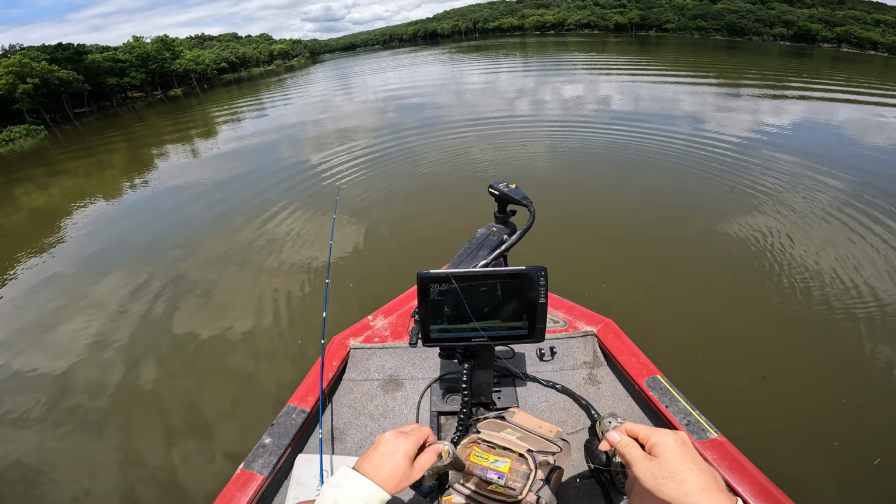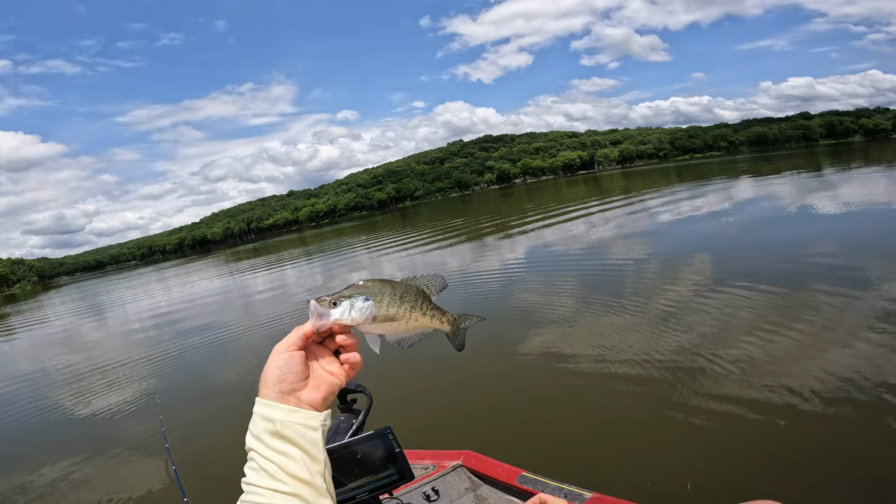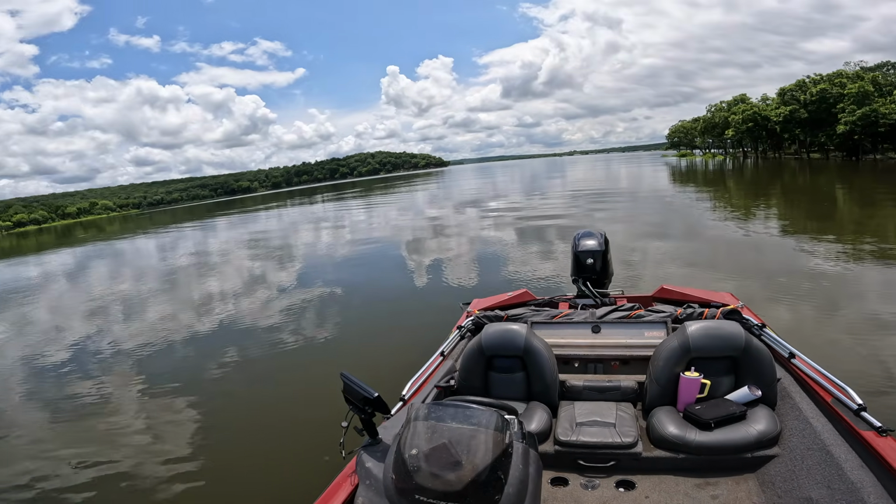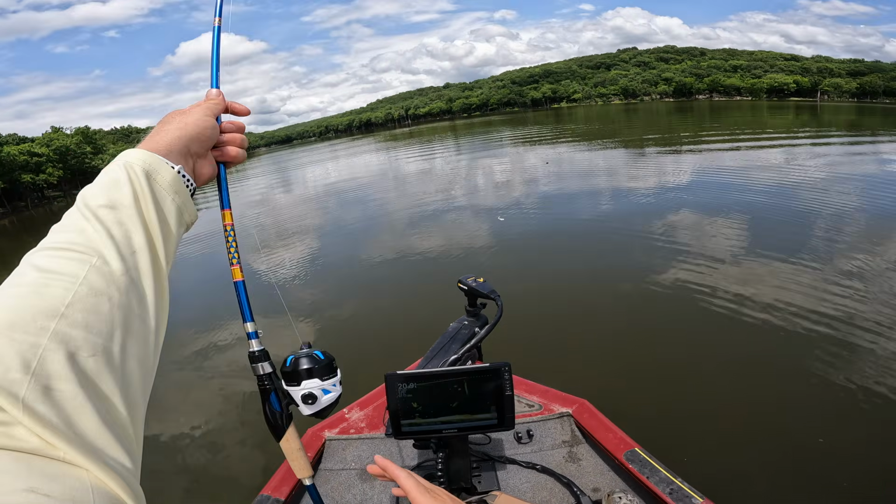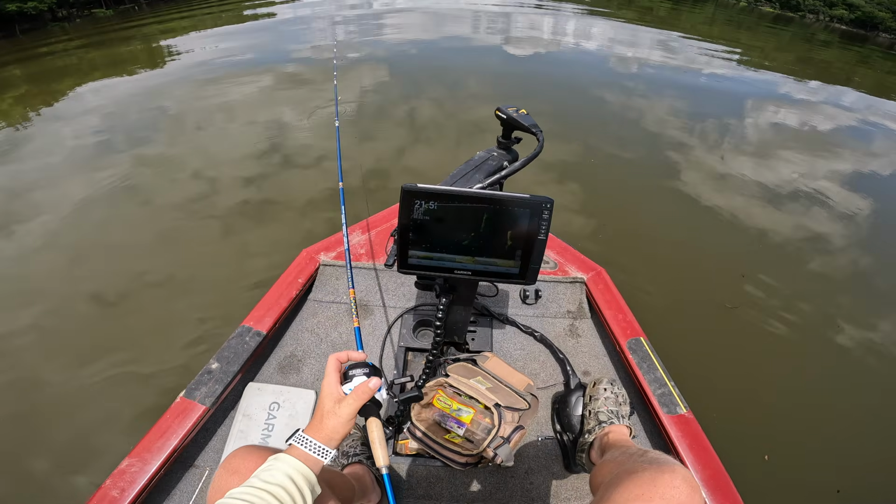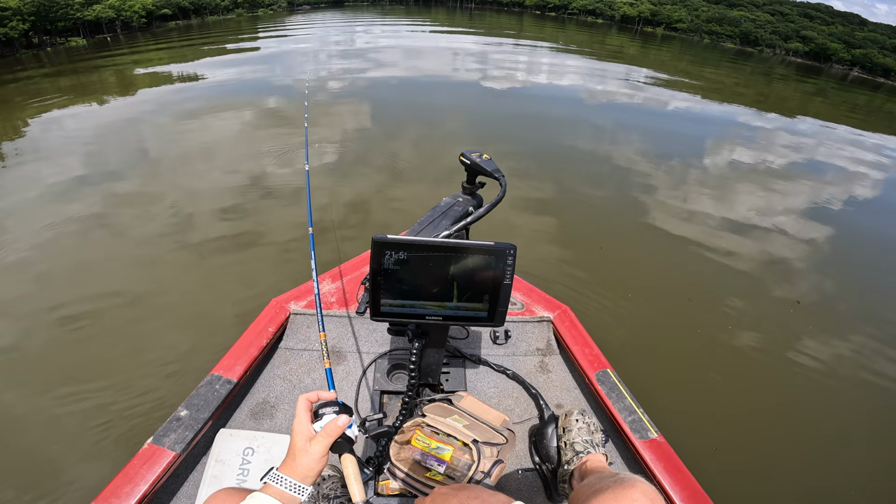Man, it's been a long, rough day fishing. I should have came here earlier. Decent crappie. He's gonna eat for sure. I'm about to get in the water. I'm about to just jump in for a quick swim. It's hot. It's gotta be 90 degrees here.